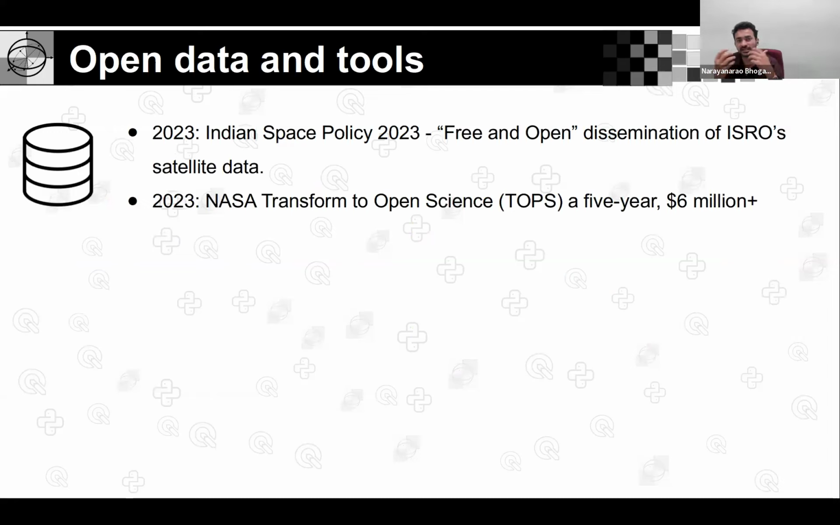It is very recent, at least for the Indian landscape, that in 2023, India proposed the Indian space policy, where the entire petabyte archive of ISRO has been made open to the public, which includes both radar images as well as the normal optical images. And in 2023, NASA also took an initiative under the umbrella of TOPS, Transformation to Open Science, with focused funding as an experiment. So this is the scale of open data efforts from different space agencies, because the European Space Agency also has been putting a lot of effort into making the data archive openly available so that everyone can do open science.